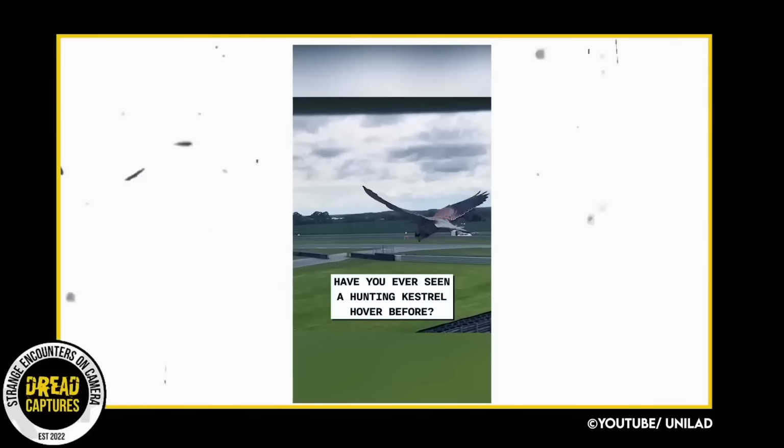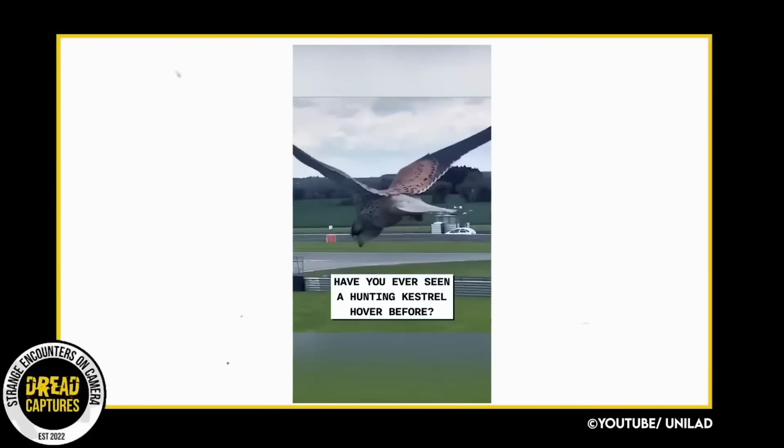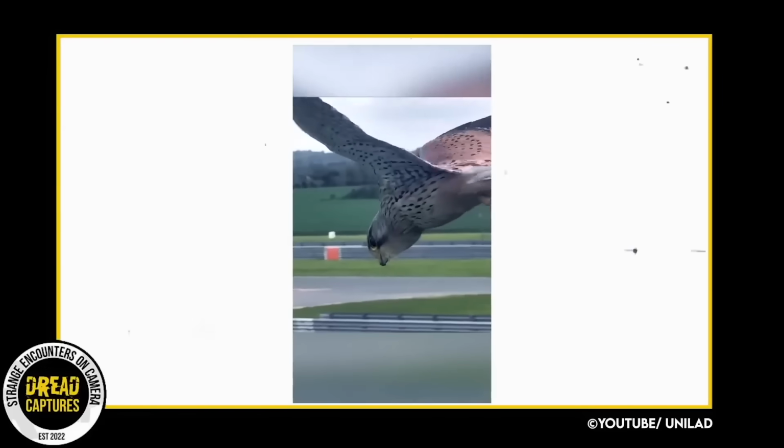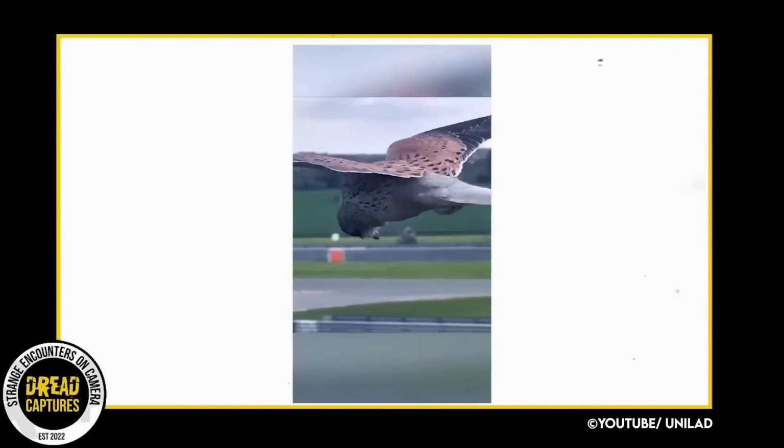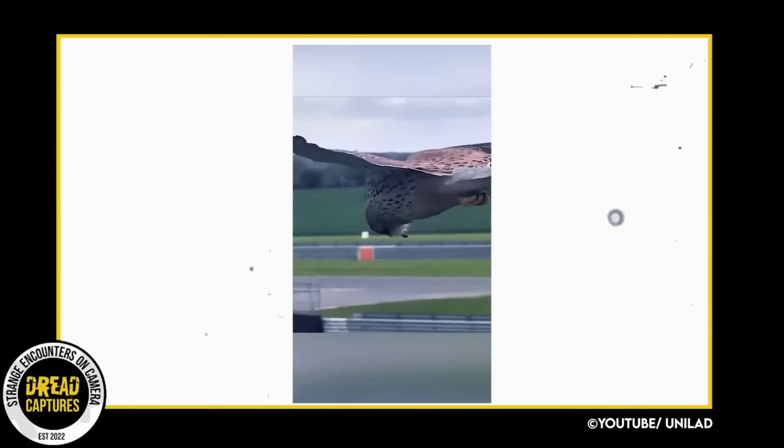This is an extremely impressive video here. Look at how still his head is. This is a kestrel and they are excellent hunters, with the ability to hover in the air for extended periods of time as they search for prey.